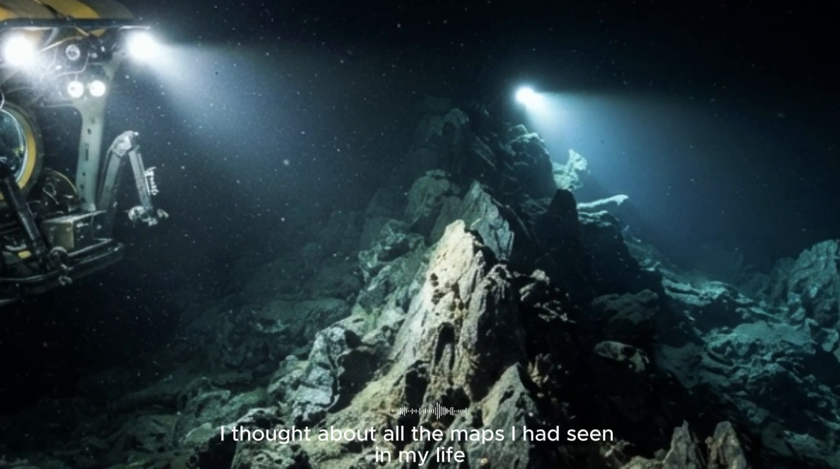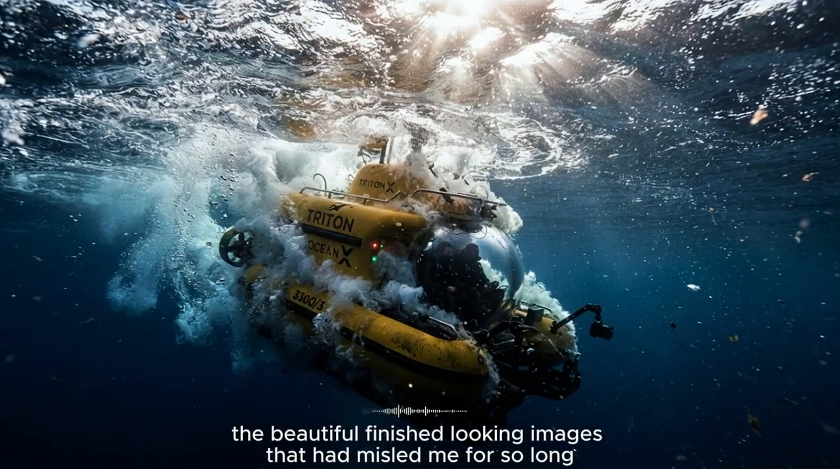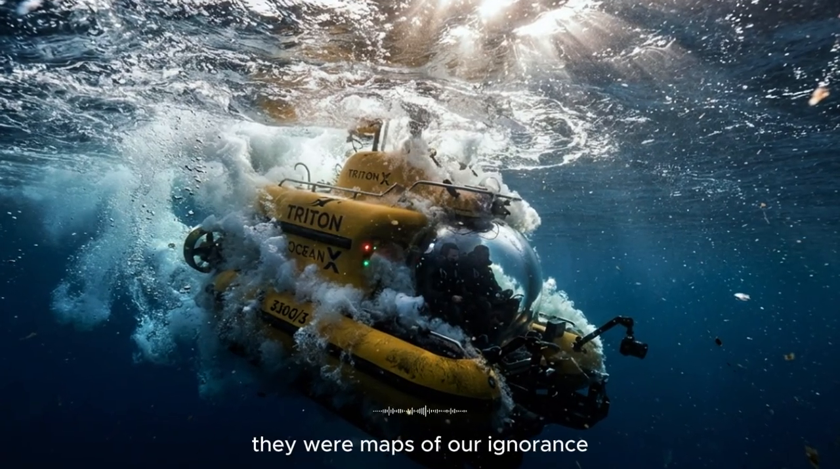I thought about all the maps I had seen in my life, the beautiful, finished-looking images that had misled me for so long. They were not maps of the real ocean. They were maps of our assumptions. They were maps of our ignorance.